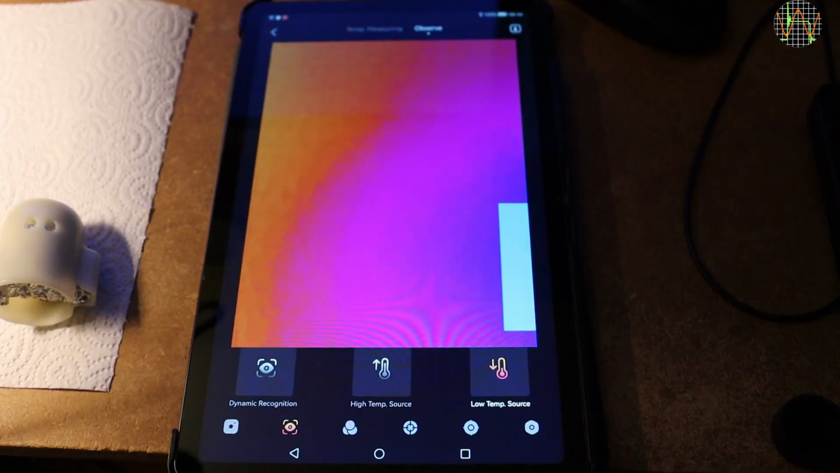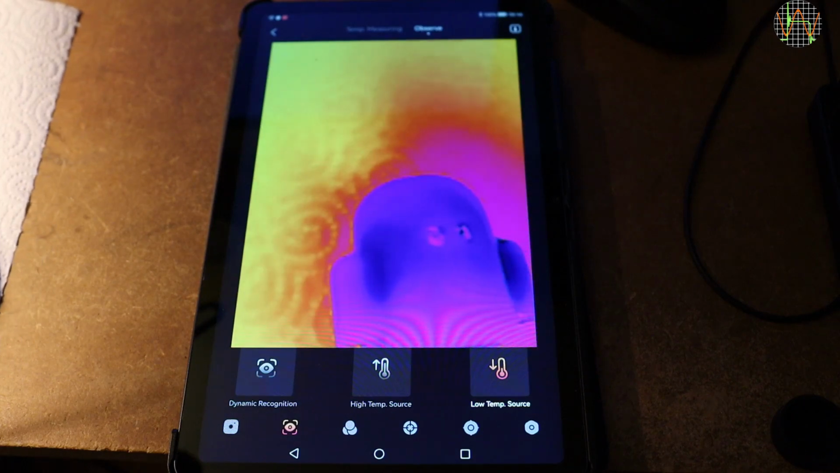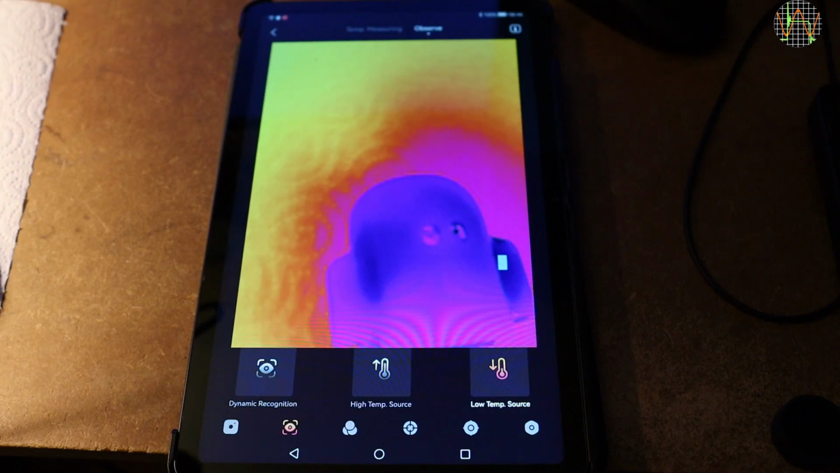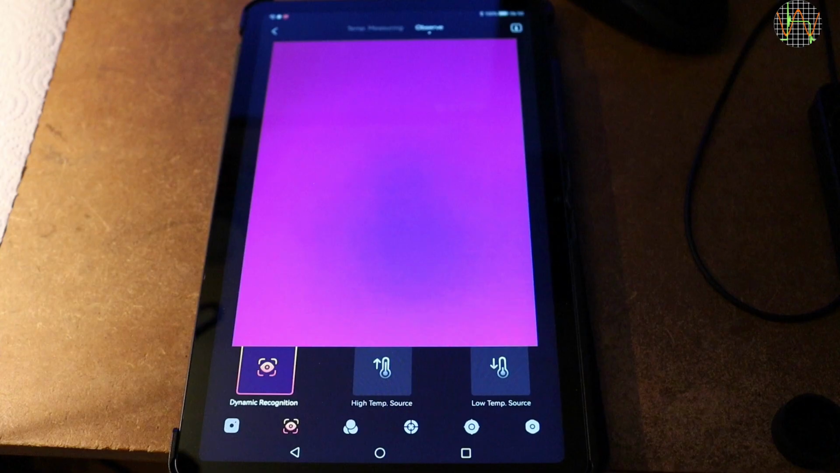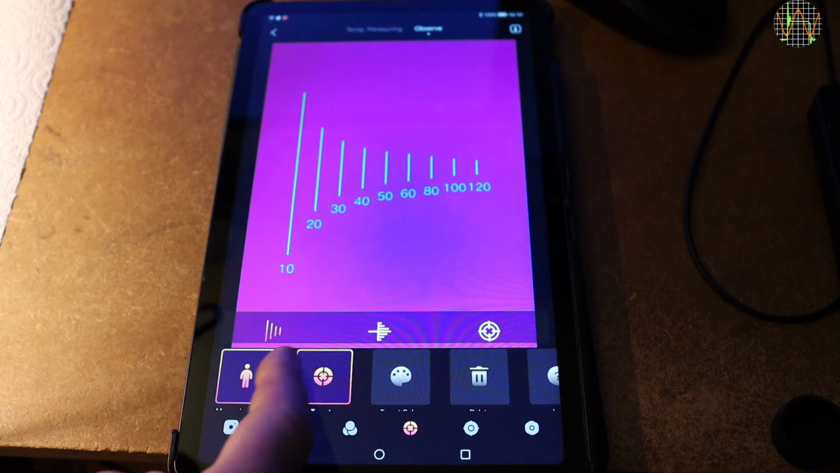I tried to find a stand-in low temperature ghost and left it in the fridge and even had it stuffed with foil to give it more thermal mass, but ghost detection once again proved to be problematic. Well, it did detect at least part of it, so there's hope for all you paranormal researchers out there. I tested dynamic recognition, but lost the video somehow. I blame the ghost, but accidentally left it active, so we will see the effect anyway.